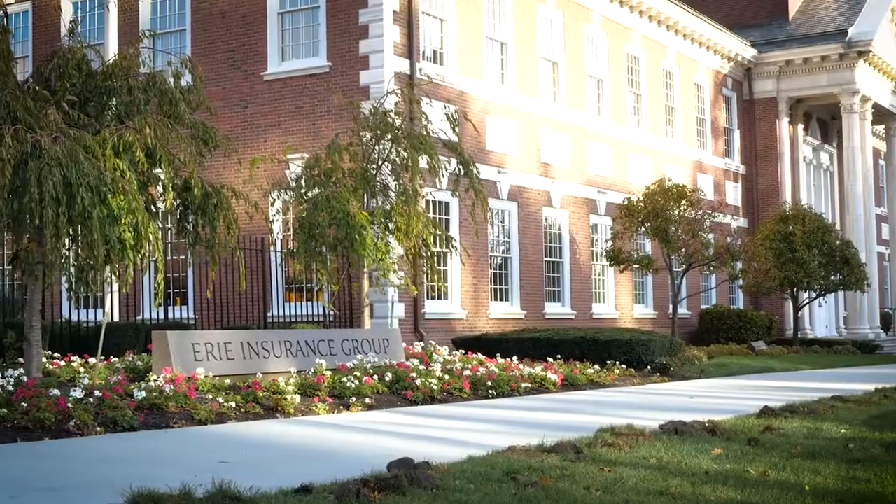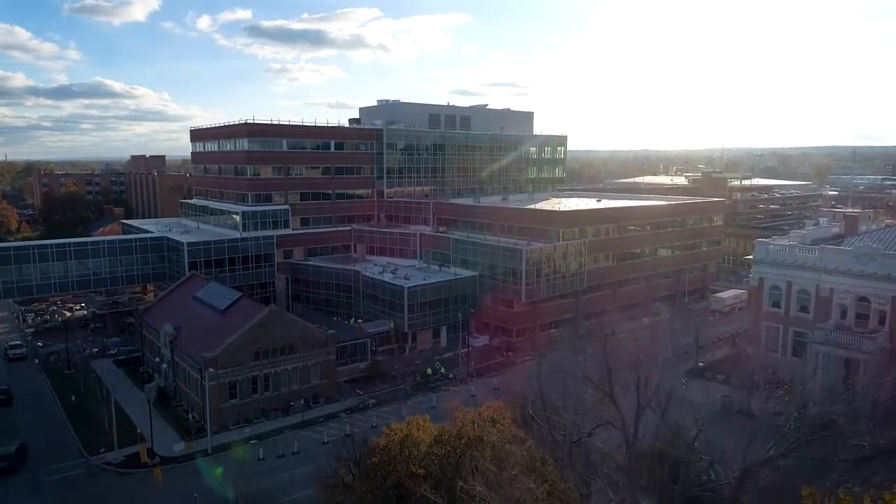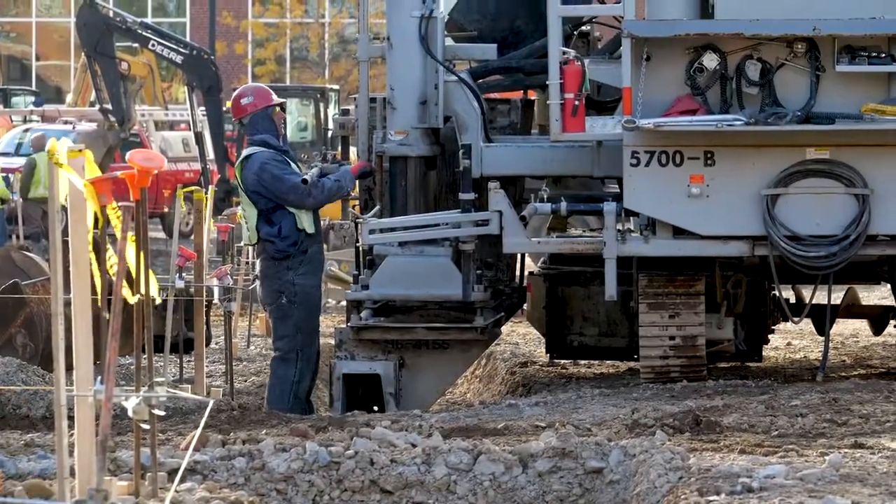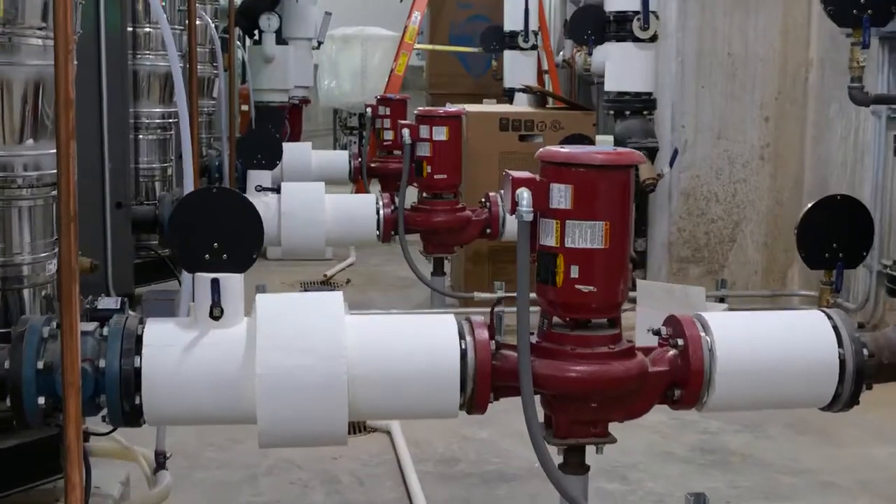Erie Insurance is the owner of the building. You can really tell they take pride in the city of Erie and how much they're investing in downtown Erie. It is basically a 7-story building, multiple mechanical systems, chiller systems, some cooling towers, glycol cooling systems for IT rooms, things like that. We owned the entire mechanical contract for the facility, which included piping and equipment.